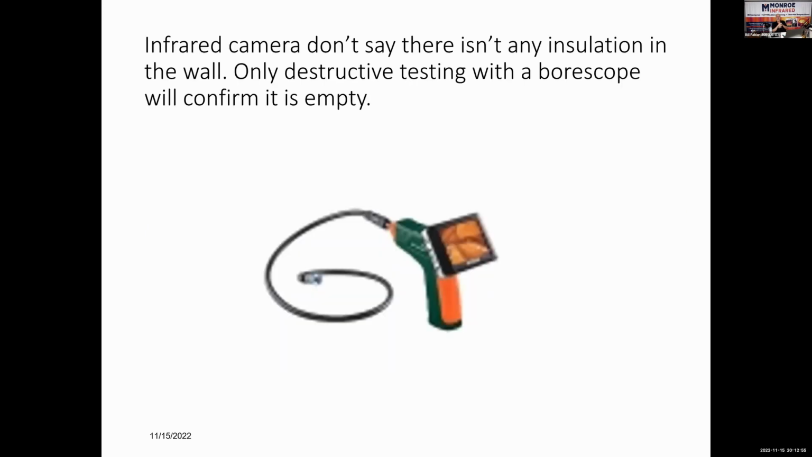Infrared cameras don't say there isn't insulation. Only a destructive test using a borescope, drill a hole, stick that fiber optic in, will confirm that it is empty. But unless you work for Homes on Homes, most of you aren't drilling holes into people's walls. So unless you've confirmed it, don't say it's empty.